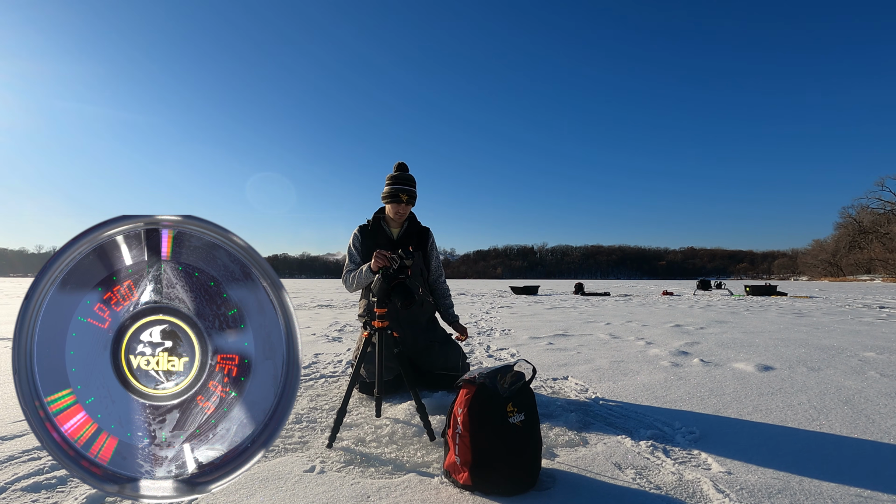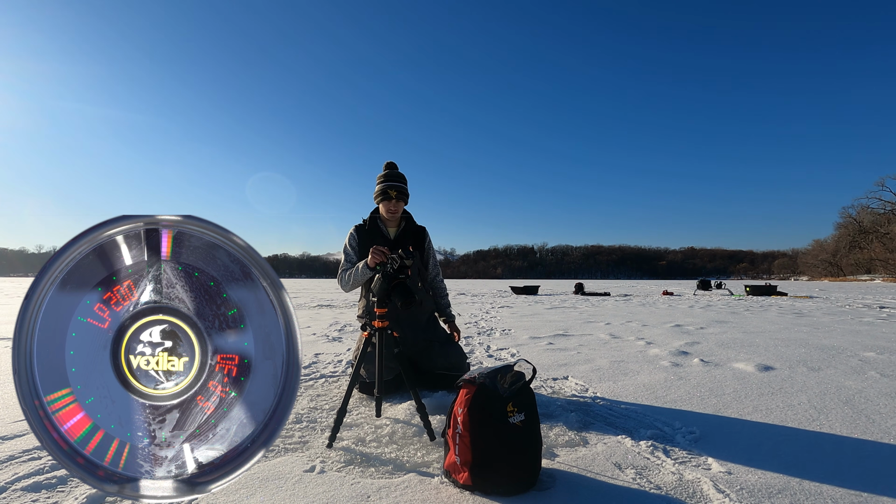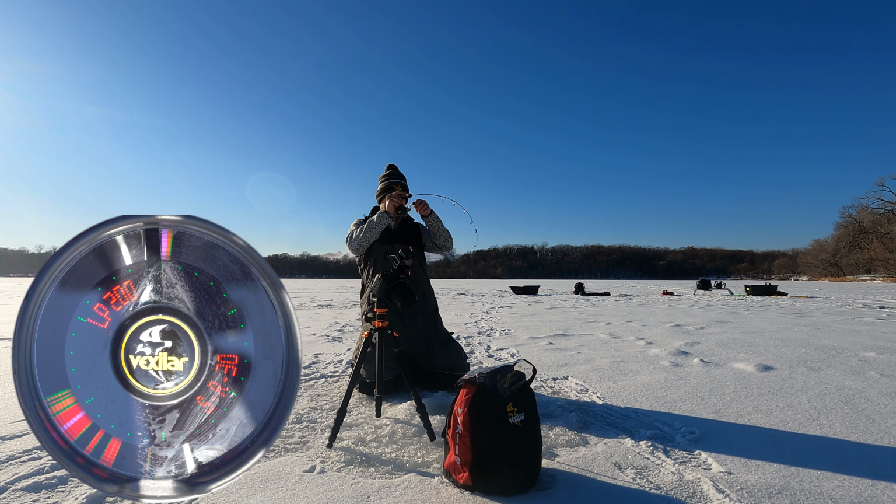Let's sit for a sec. There's no way this fish doesn't eat it. There's 2 of them right here. There is no way one of these guys doesn't eat it. Come on, get up here. 3 of them, 4 of them. I got a whole school right here. Fish on. There we go.